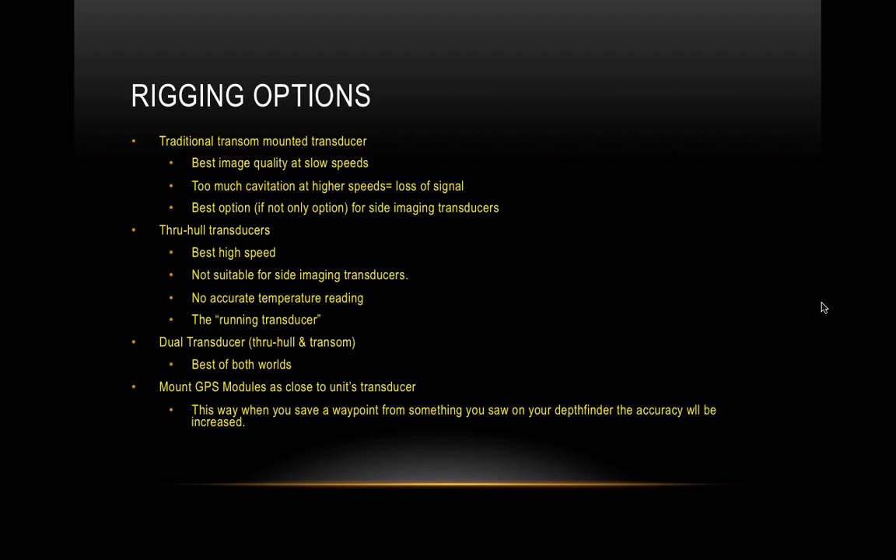Oh, and as far as the trolling motor transducer, here's a little tip. One thing that I learned is that because you have the transducer up against the motor, whether it's Minn Kota or MotorGuide, you're going to have some interference from the motor itself. So you're going to see some lines, some type of interference on your Depthfinder.